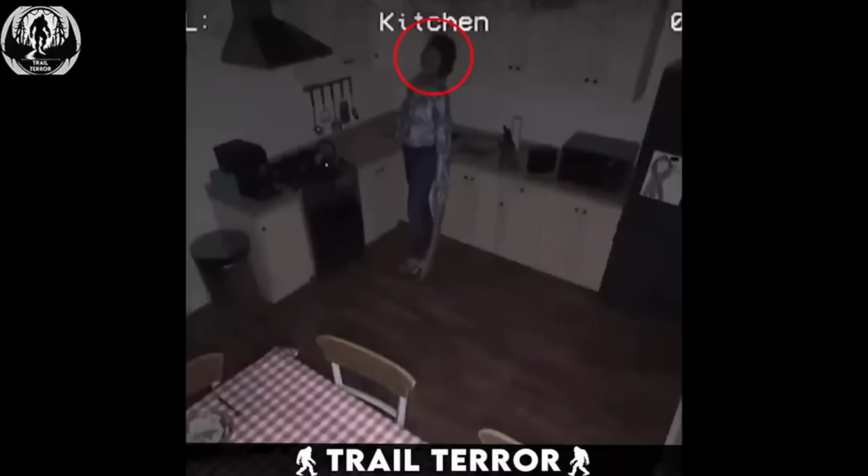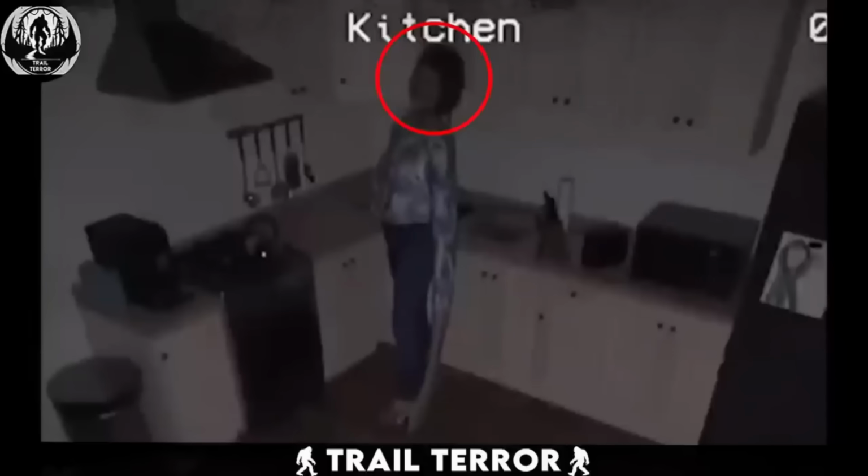But after seeing this footage, they came to a horrifying realization. The person they had been living with wasn't their mother at all. It was something far more sinister. A Skinwalker.